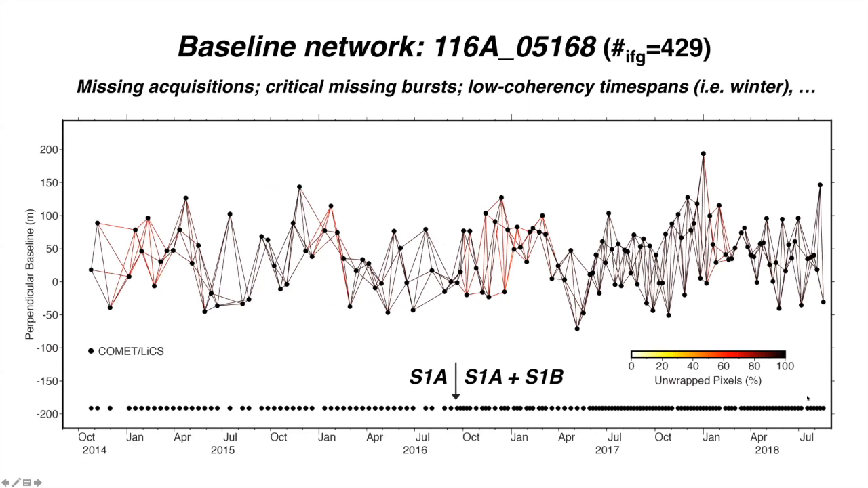This stops in late 2018, so currently we have quite a bit more data. What you'll also notice is that the number of acquisitions, indicated by these black dots, increases when Sentinel-1B went online. Prior to mid-2016, we only had acquisitions for this part of the world about every 12 days, and then afterwards it went to every 6 days.